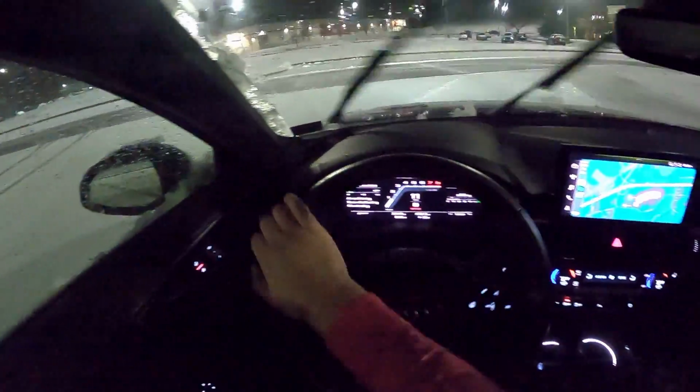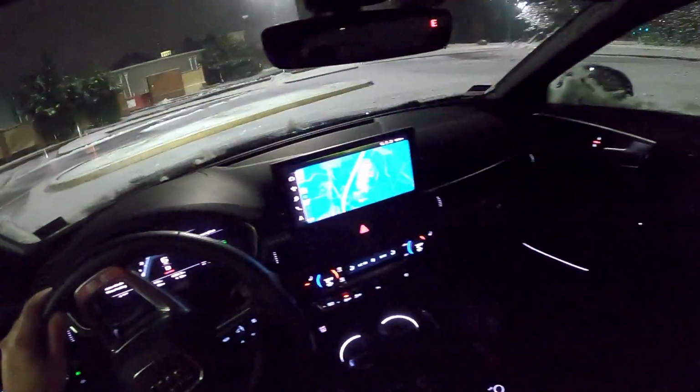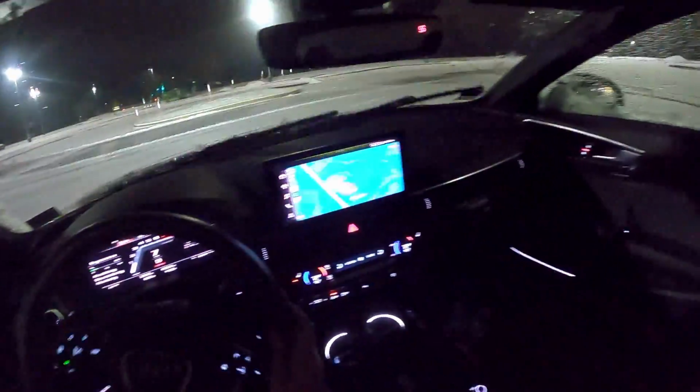Always want to look where you're going, where you want to be, not where your car is going.